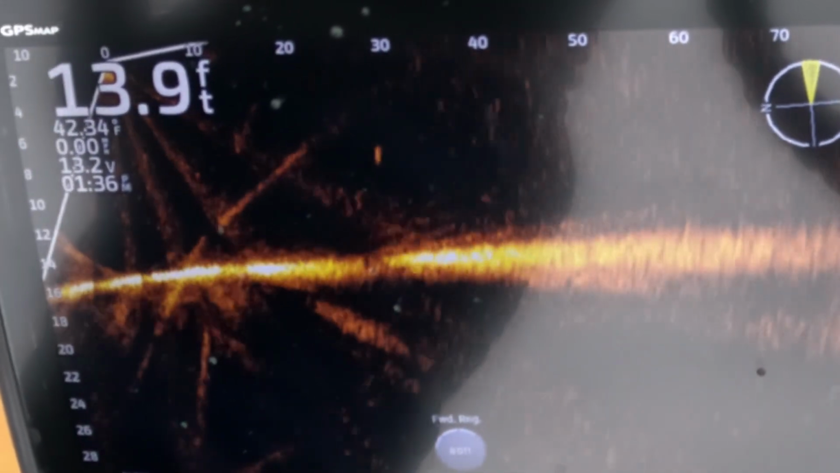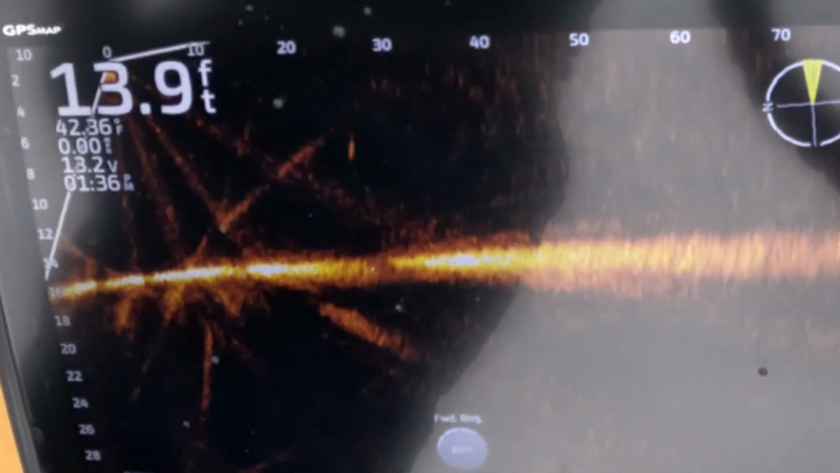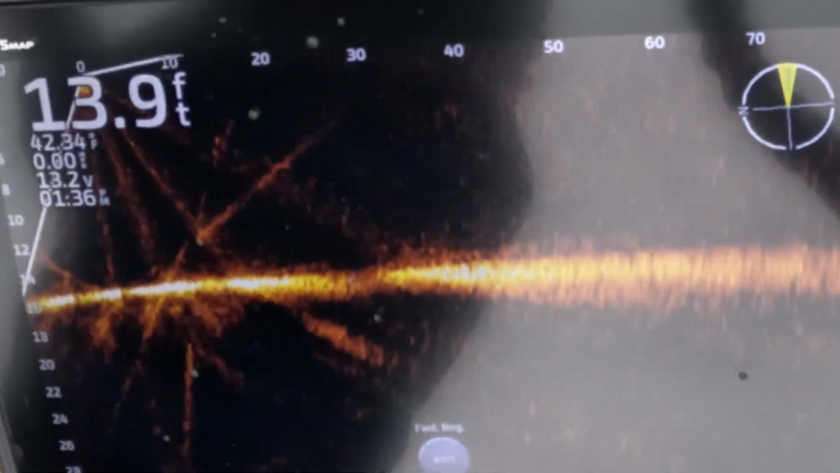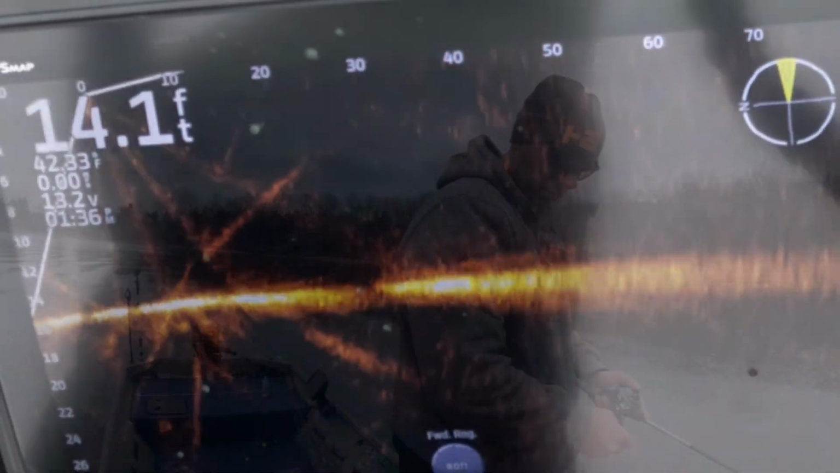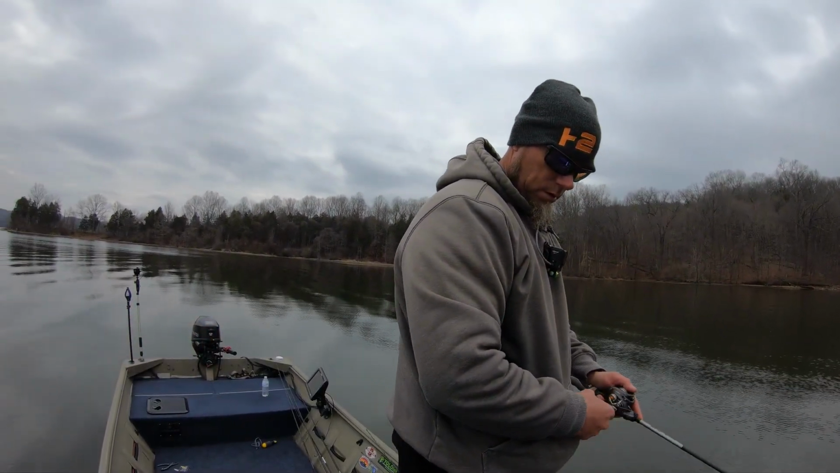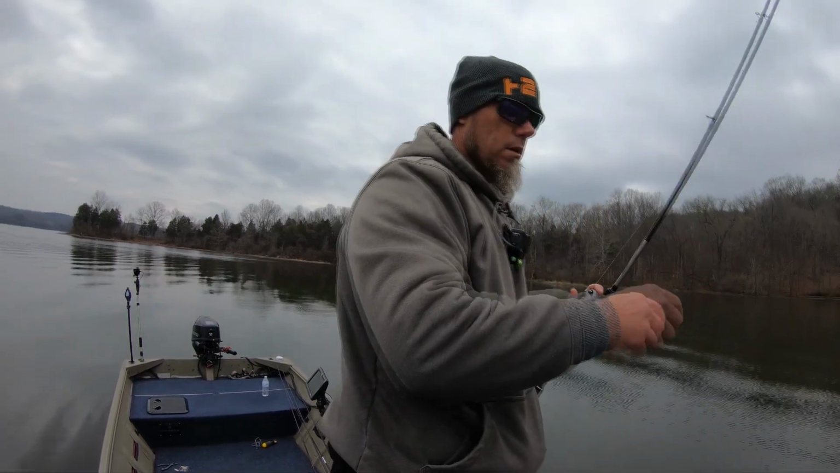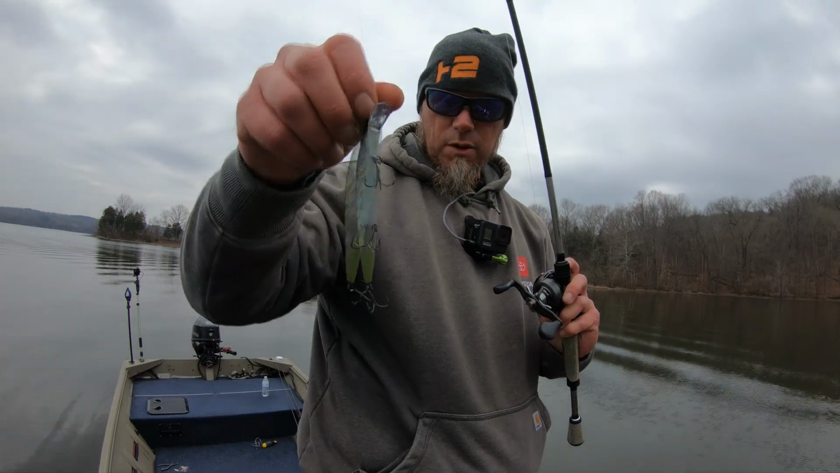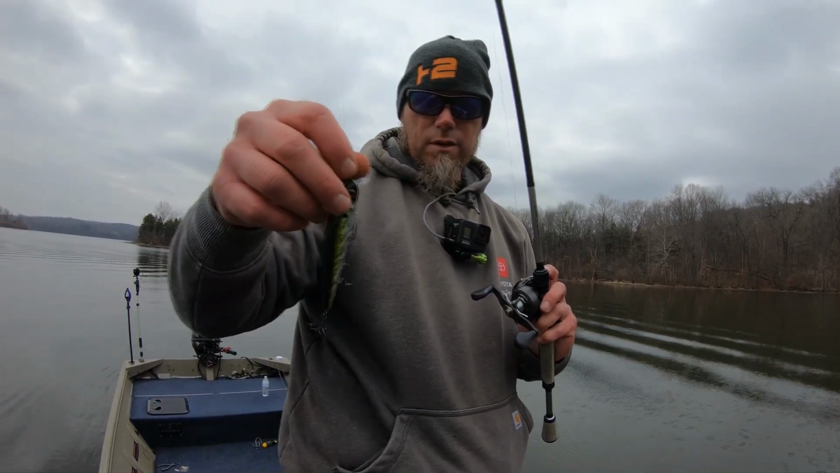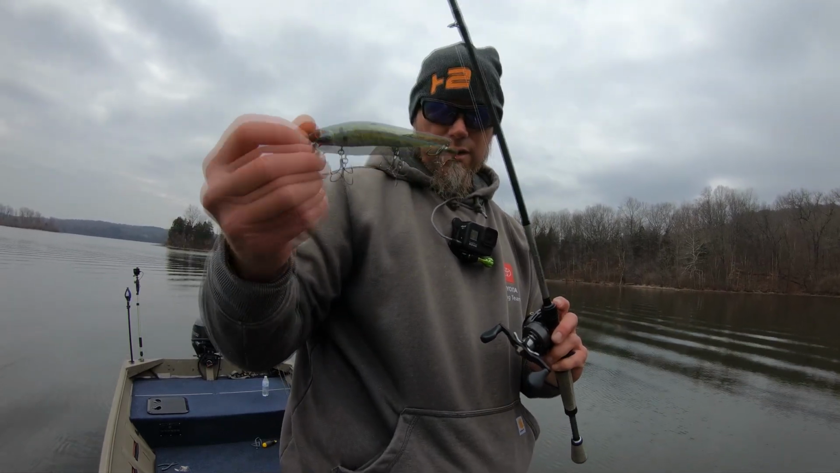Yeah, it's definitely down there a couple feet deeper. So the 6 Sense Provoke is going about 2 foot deeper than the Mix Stick and the Vision 110 in this test.